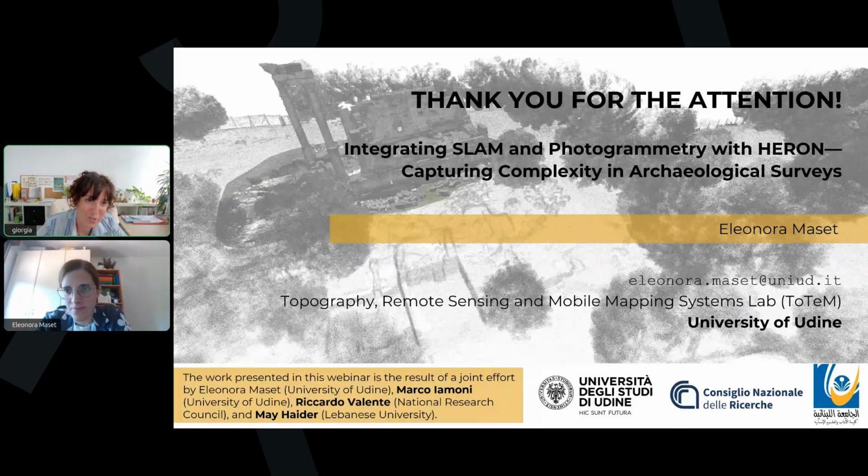Okay, this is a nice question. Would you have been able to do a reliable survey of one of the temples with just HERON light and no UAV photogrammetry? Well, from a geometric point of view, we know that we can get a limited level of detail. So only with HERON we can achieve a scale of representation that is 1 to 200, let's say 1 to 100. So we cannot get all the details that are required in some applications.